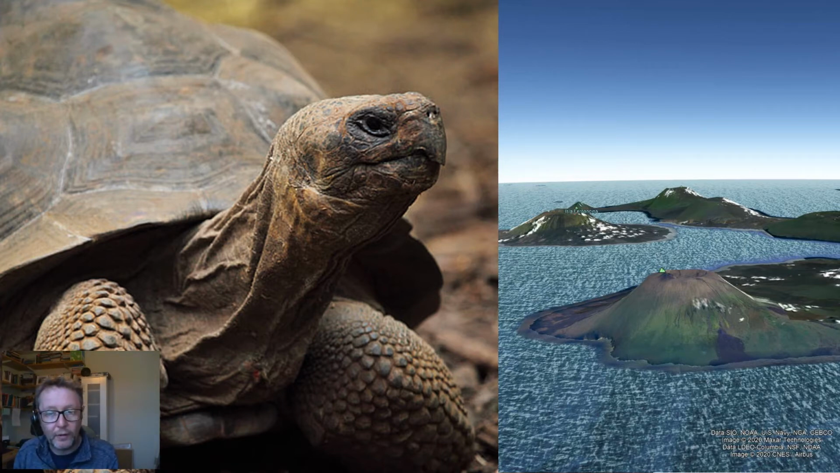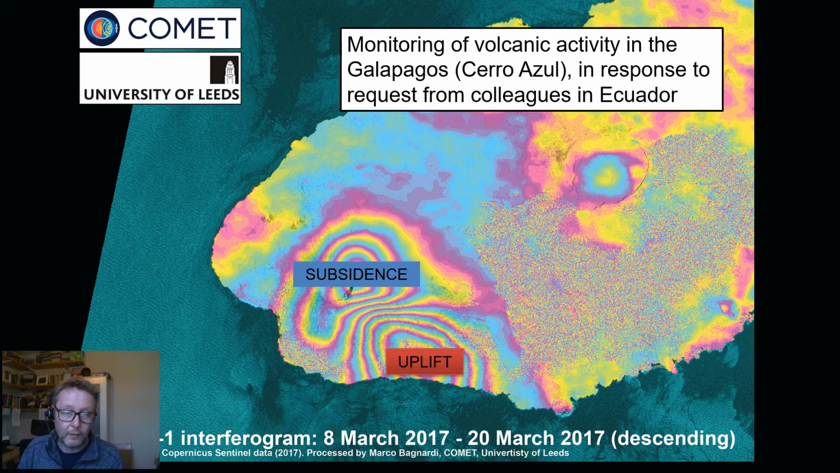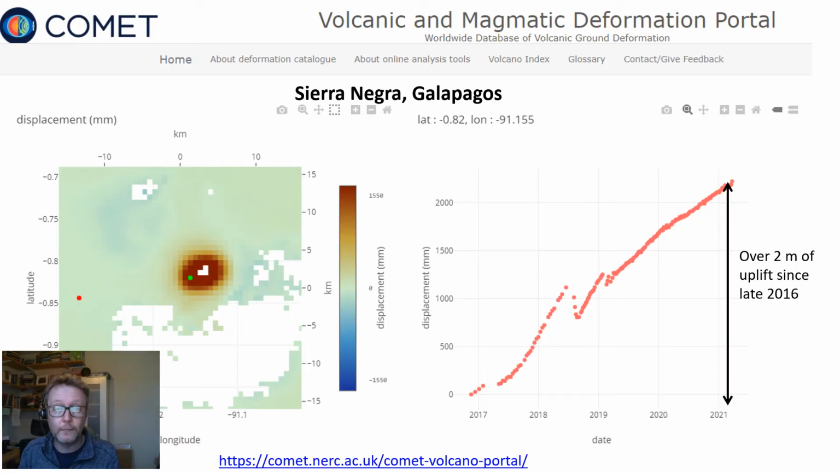I now want to switch to the Galapagos and think about volcanoes briefly. So here's an example from some work we did in 2017 in response to a request from colleagues in Ecuador who were in charge of monitoring this volcano. What we saw in the interferogram was that we had subsidence near the peak of the volcano and uplift off to the south. And what that meant was magma was moving sideways in the subsurface. And this was part of the evidence that local scientists used to lower the alert level.